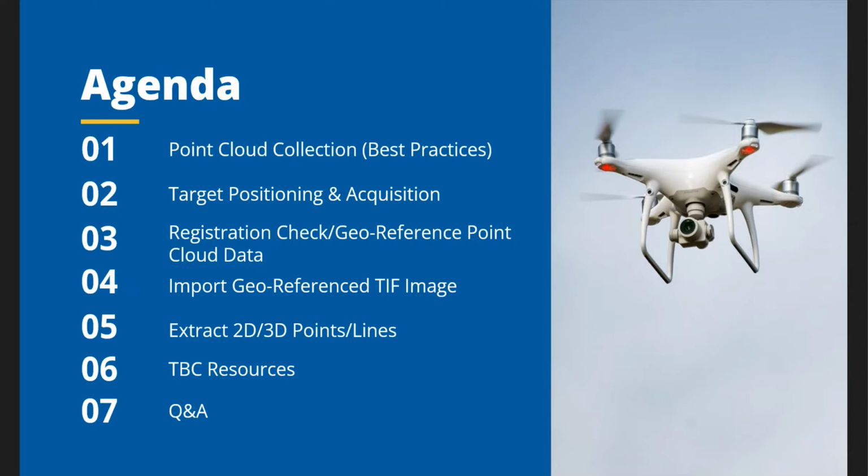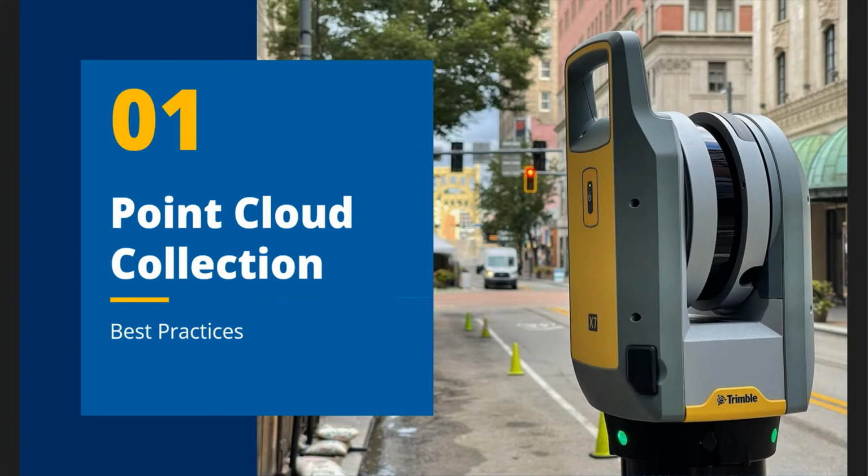Our agenda for today is we're going to go over point cloud collection best practices, target positioning and acquisition, registration check, and how to georeference the point cloud data. We'll import a georeferenced TIFF image that we collected with our drone, and then finally go into extracting 2D, 3D points and lines. At the end, we'll go over the TBC resources and the Q&A. So to start with is point cloud collection.